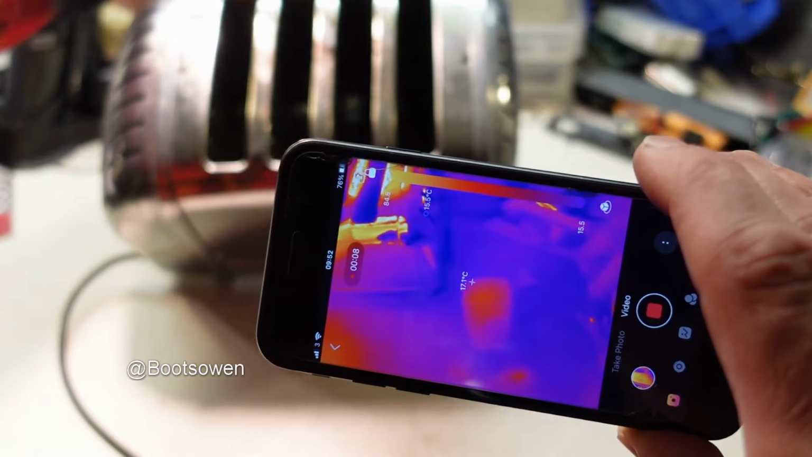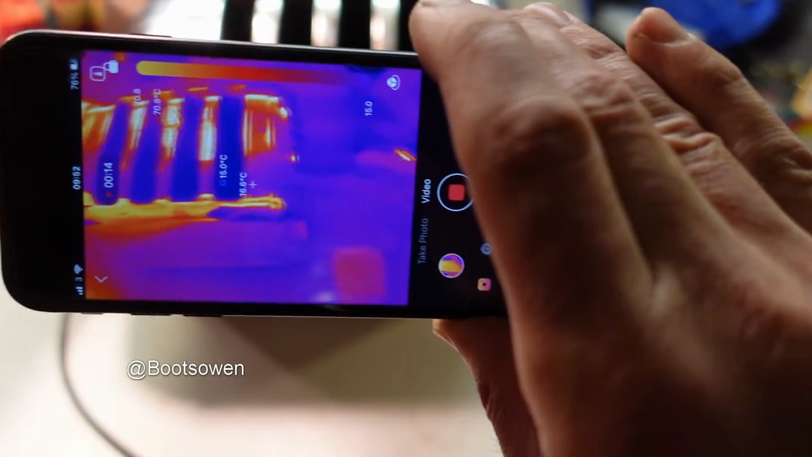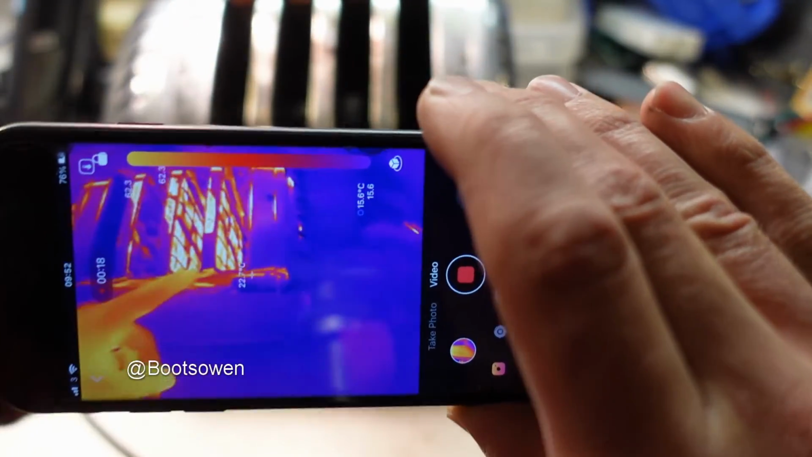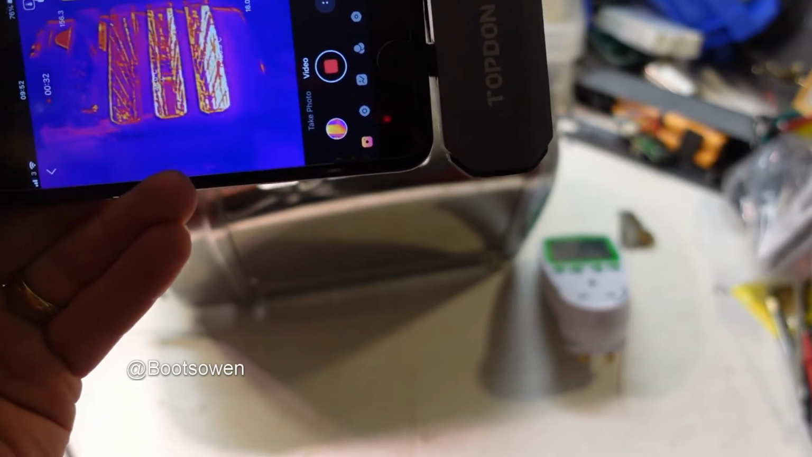So let's turn on this fellow. I've got it on, good feel for the switch. It's set to 4 slices, so it's set to 2 slices now. We'll have a look here. I'm expecting these 2 elements here, and immediately they're coming on hot and crackling. So immediately you can see the ones on the right are coming on and crackling.